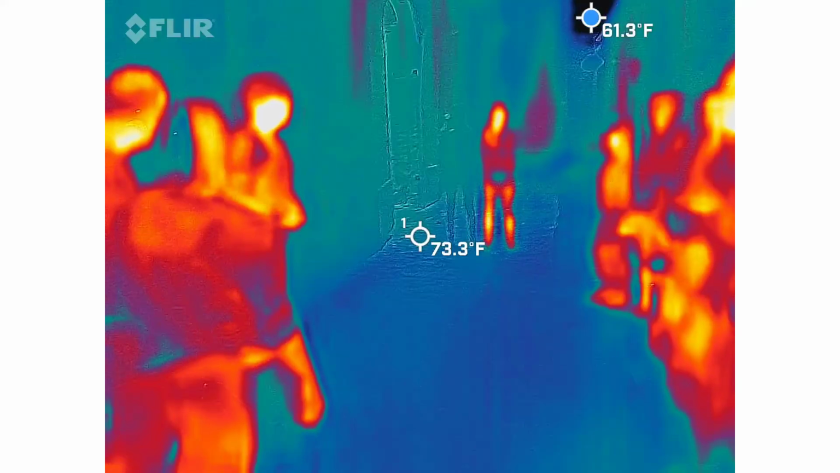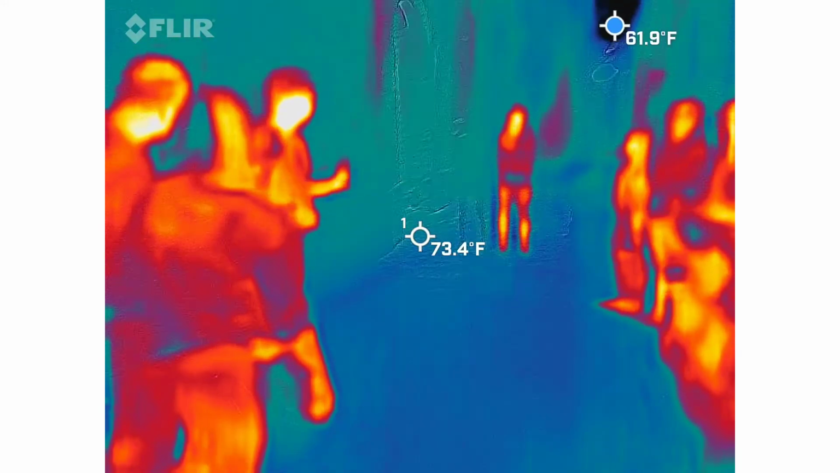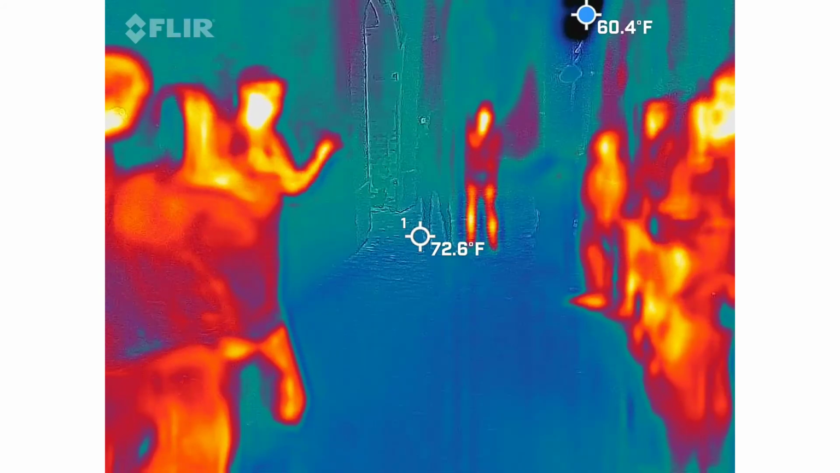So we're going to be cutting through a neighborhood. Once we exit the alley, videos will be cut off and absolutely no lasers until we get to the next space. We're going to another alley. I'm sure you guys, the locals, are familiar with Philadelphia Alley.